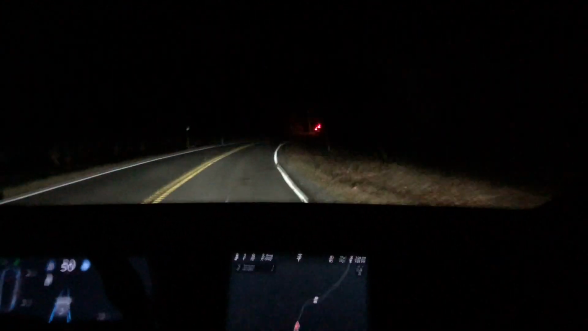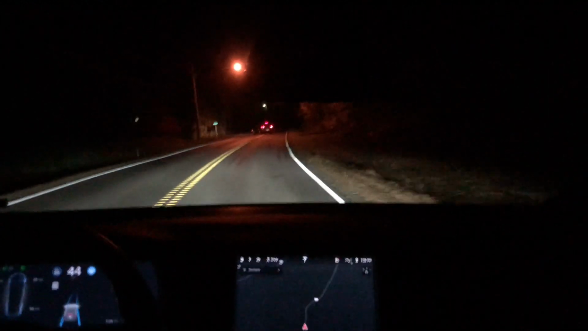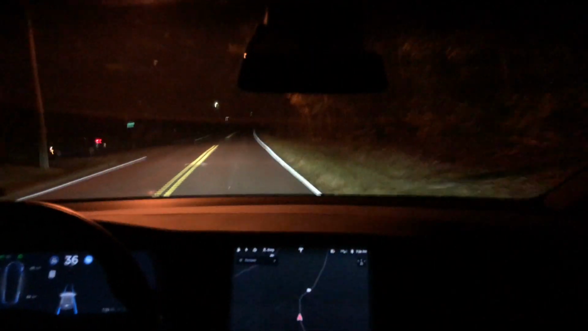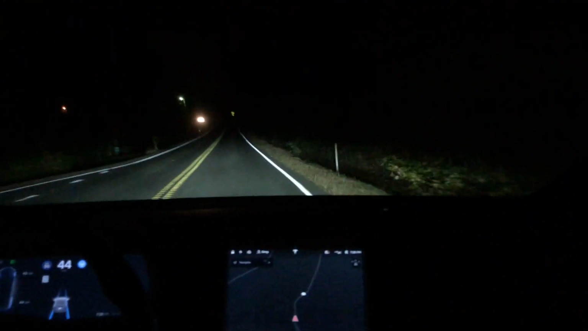The car I was following is about to turn left here, and again it slows down much better with version 10, though it seems to still lag a bit before it starts accelerating again.